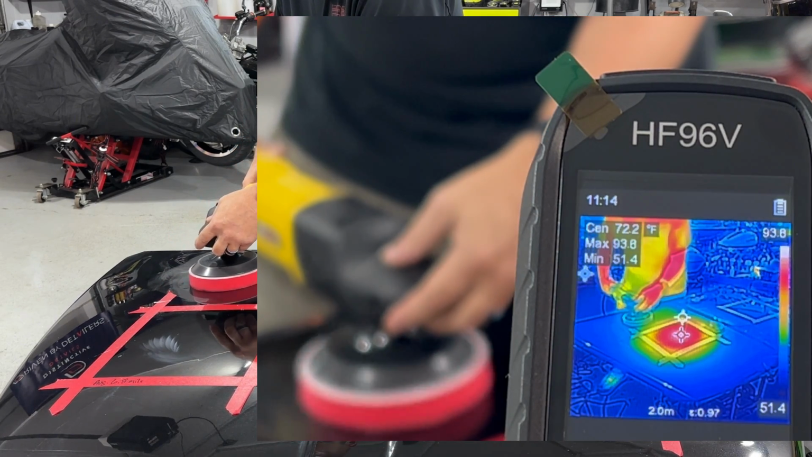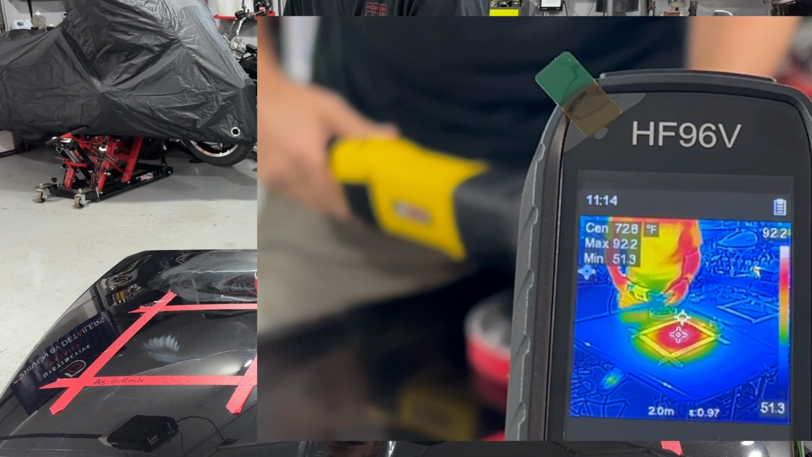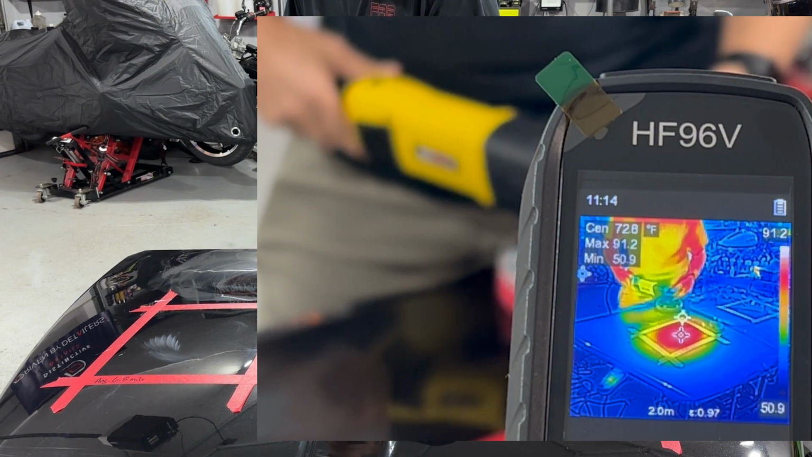We can even slow down, take our time with it. We're not applying a bunch of pressure.